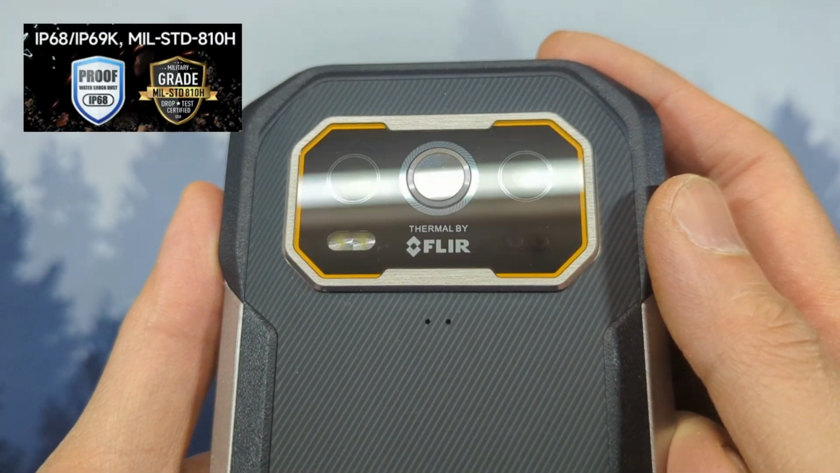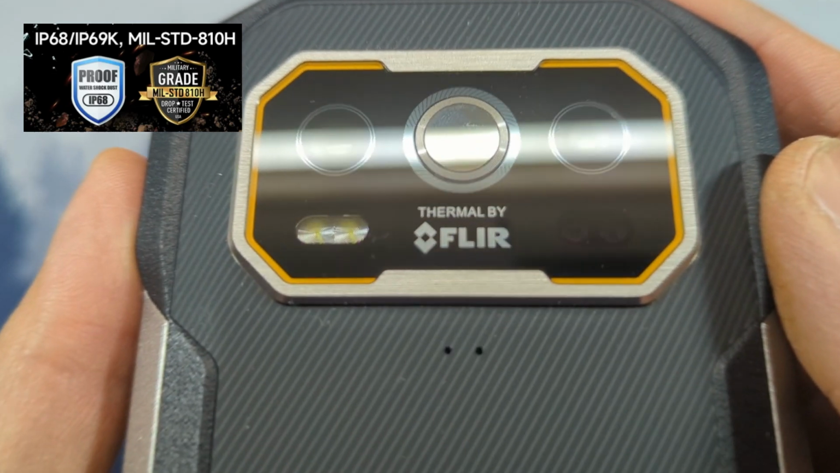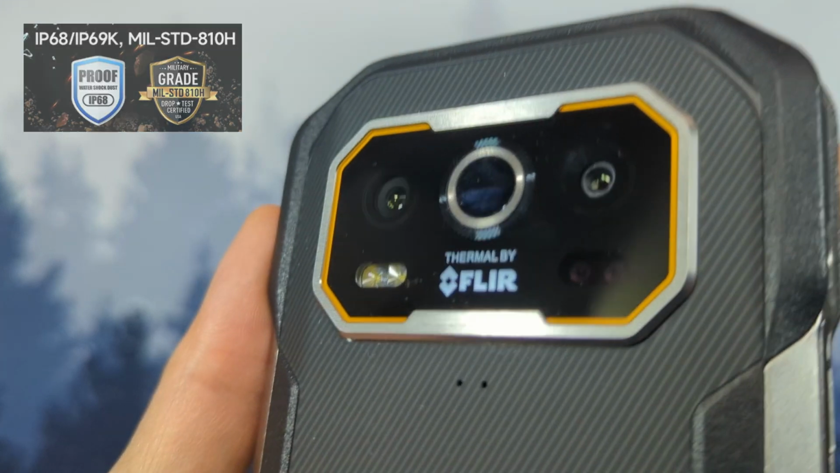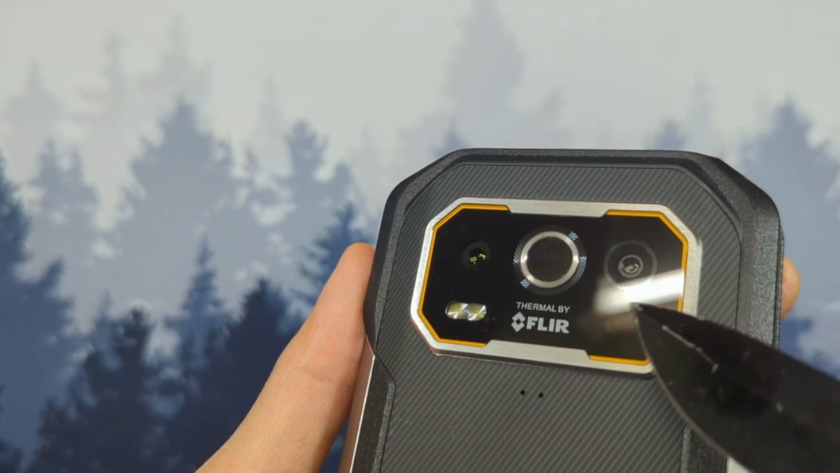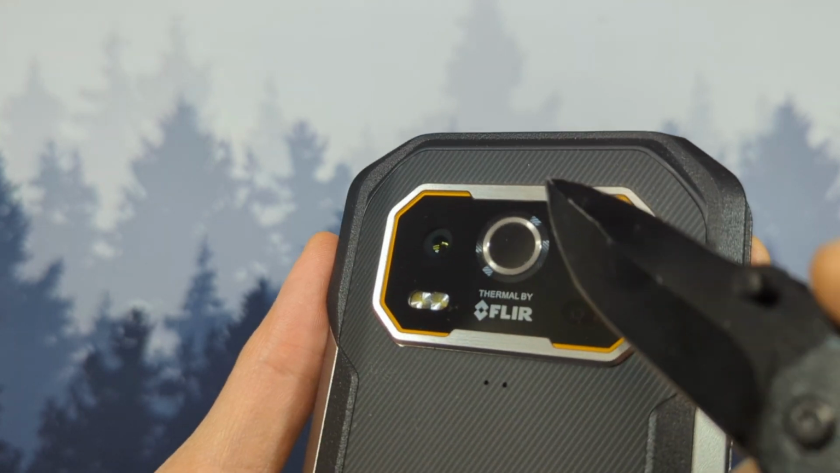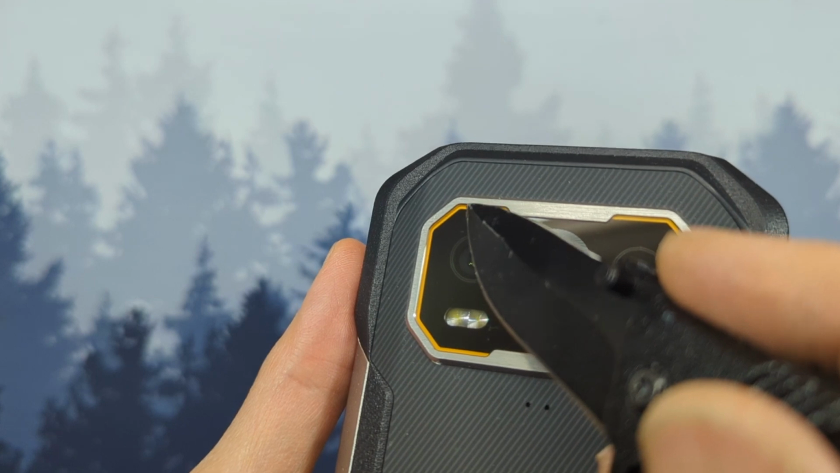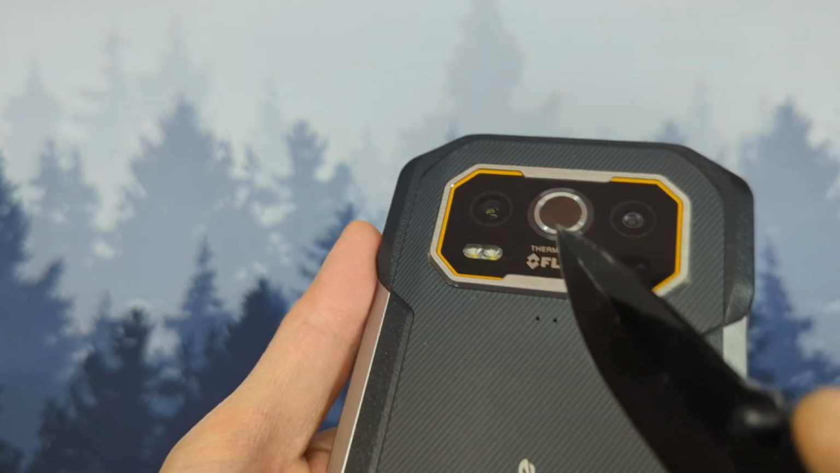The phone is IP68, IP69K, water, shock, and dust resistant. It has a military-grade STD-810 drop test certification. The camera hump on the back is framed by a silver metal outline with glass protecting the lenses of the claimed 50-megapixel main camera, the FLIR Thermal Camera, and the claimed 54-megapixel infrared night vision camera.